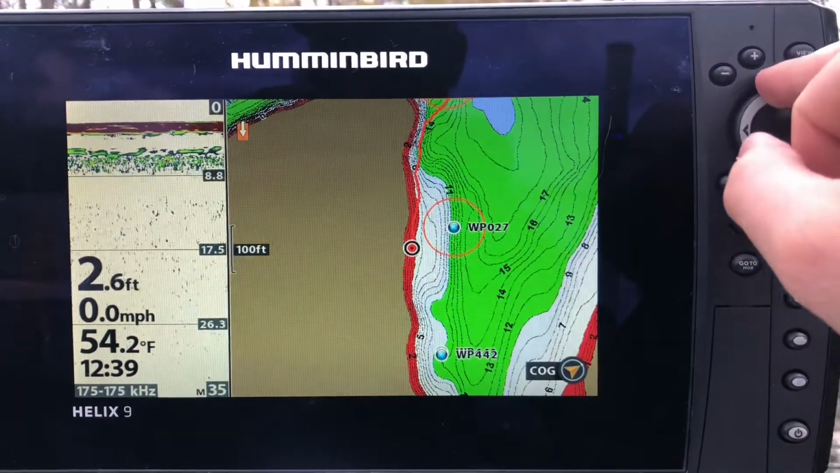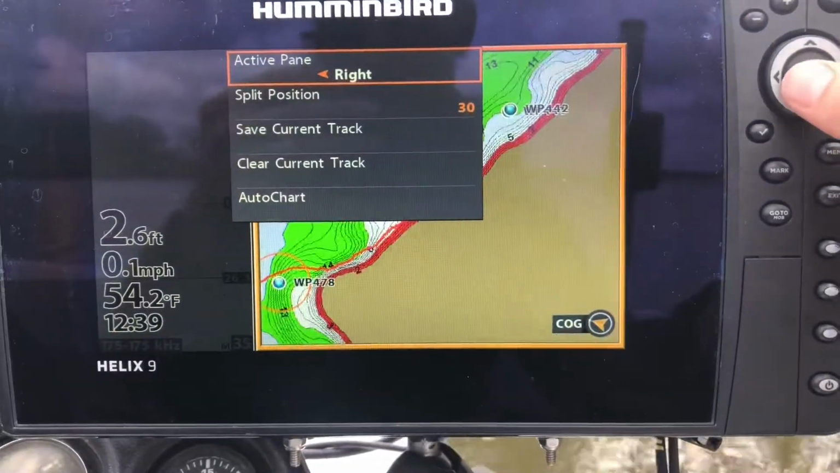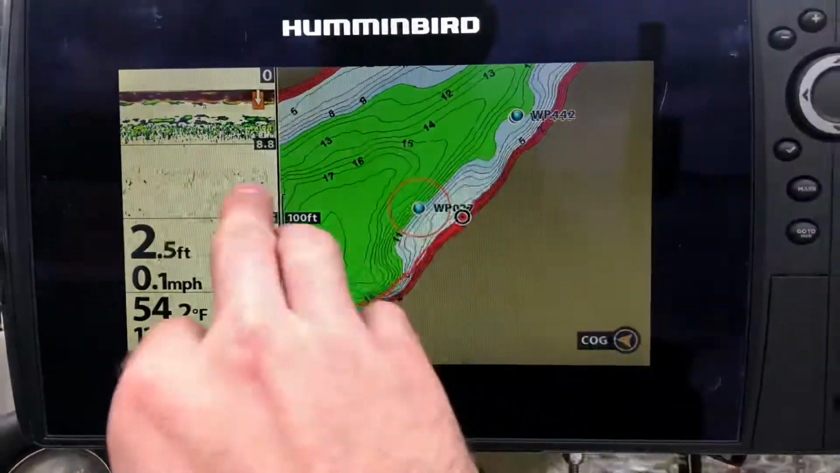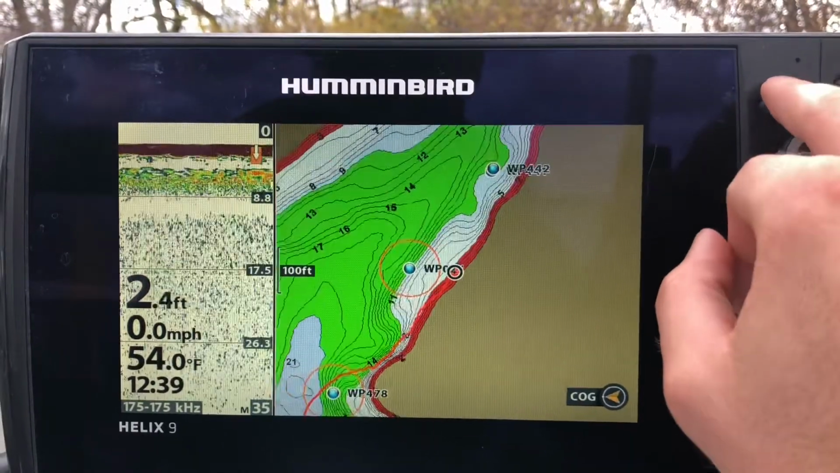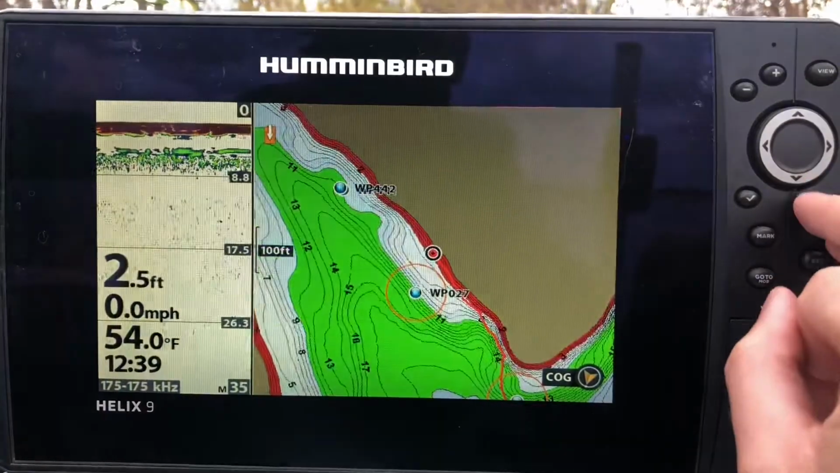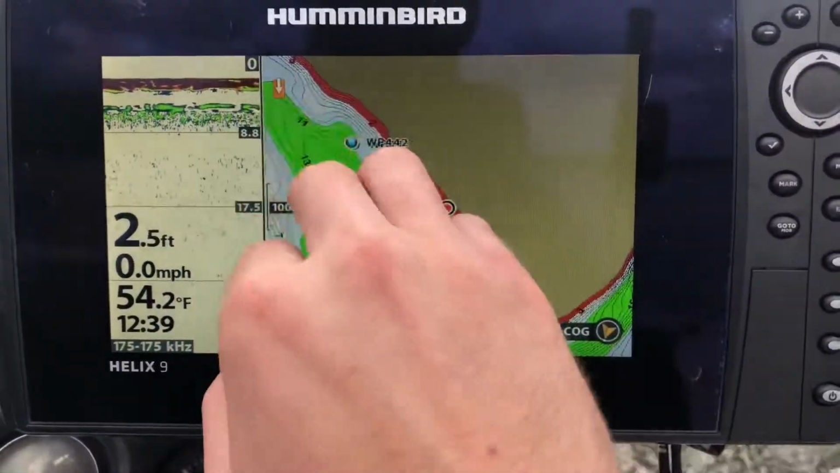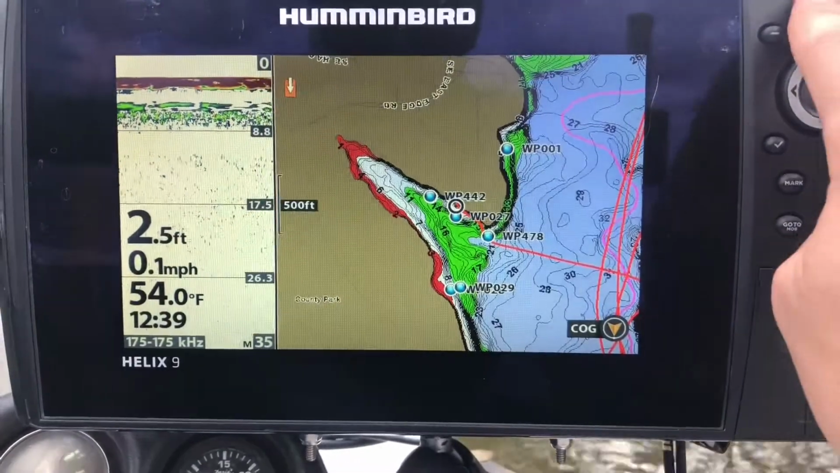Now, one thing I will say about having this view, you definitely want to make sure which one you have as your active pane, because if you've got your sonar as an active pane and you try to zoom in on the mapping, it adjusts your sensitivity. So I traditionally like to have my right pane set up as my main pane. That way I can zoom in and zoom out as I need to.